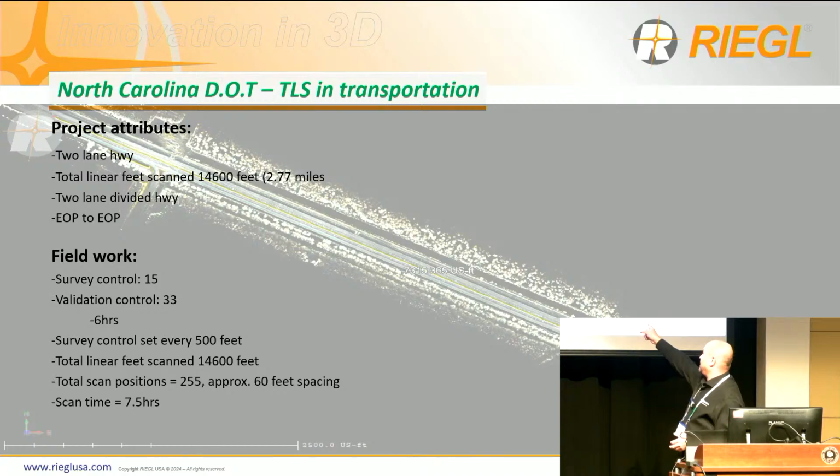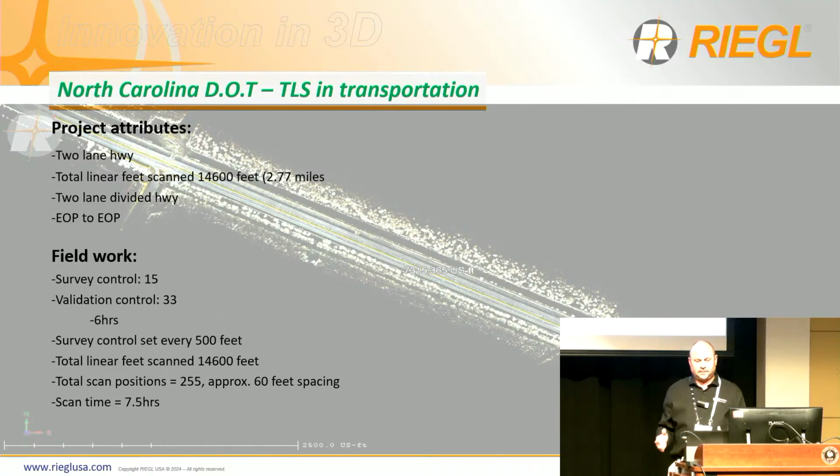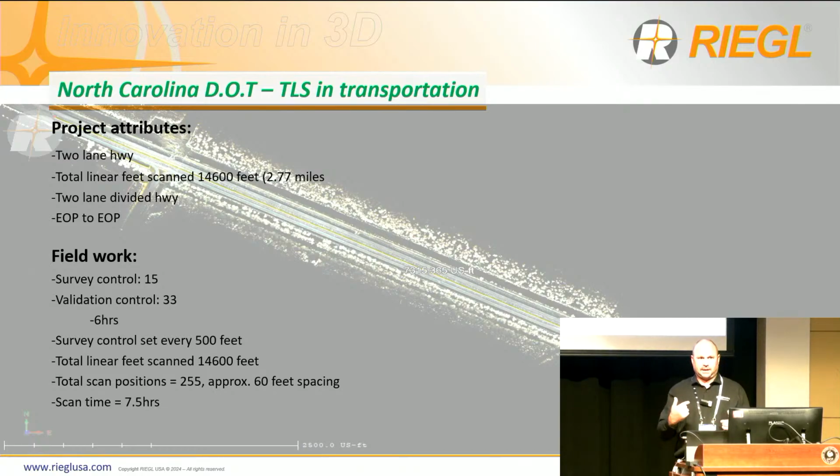Linear length was 7,300 feet, but our total scan distance was 14,600 because we went down one side of the median, turned, and went back up the other side of the median. How we handled the scan control was when we went down one side, we scanned our control points, and when we came back up the other side, we scanned the exact same control points. So if we had any bust in our data or control, it would show.